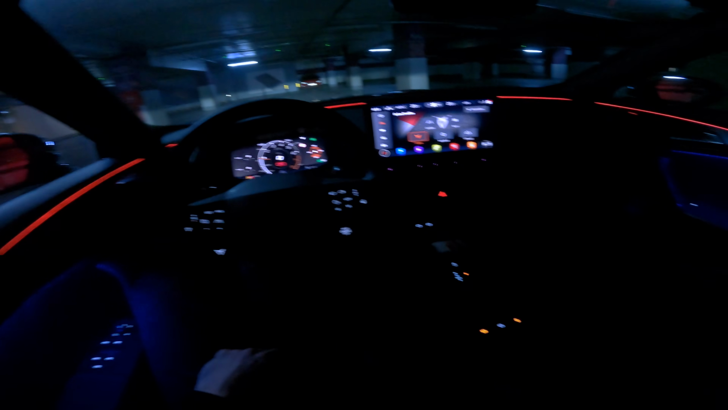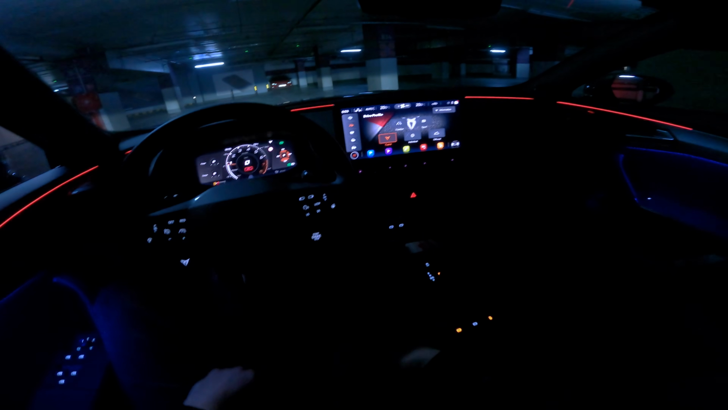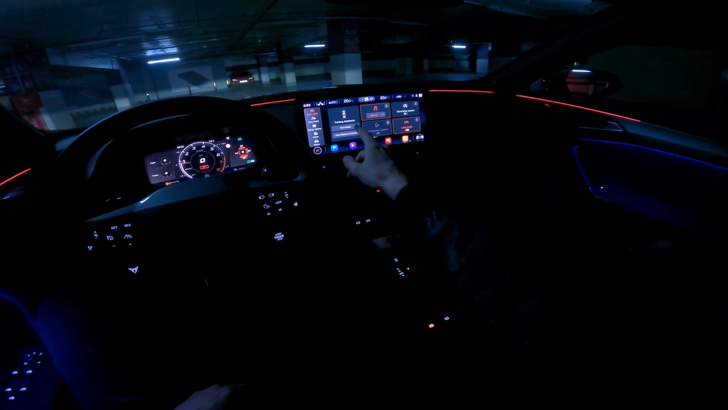I don't know if you heard it, but there were some nice pop-ups. Once the car keeps running, you won't hear so many, but that's the fun of this car.